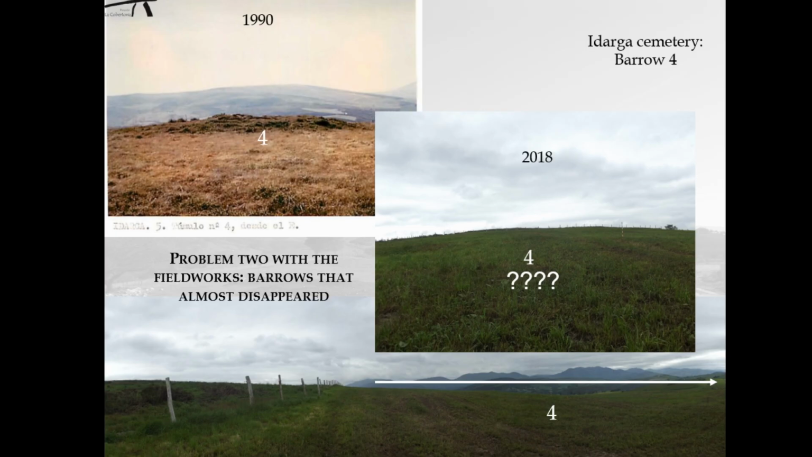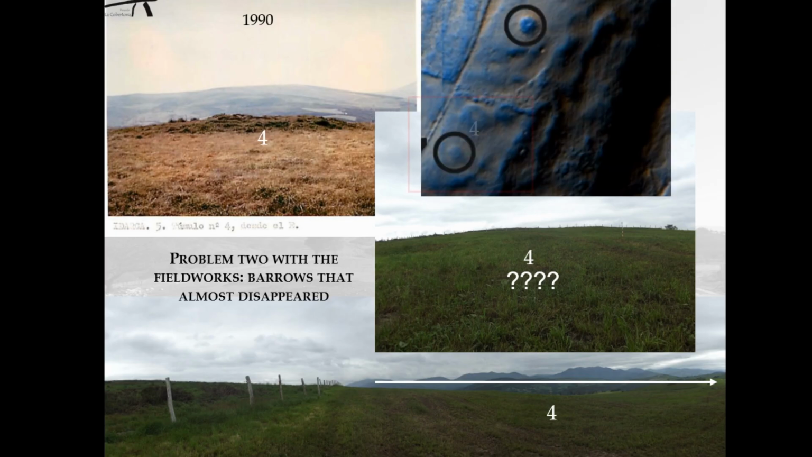In one case, the barrow can only be seen using LiDAR because in the field it almost disappeared after extensive agricultural levelings of this terrain, as we can see on the slide. The other 2 barrows that were part of the site's monument record database, which include a total of 4, can hardly be recognized now, probably due to a similar process of leveling. You can see both structures very close to the number here.